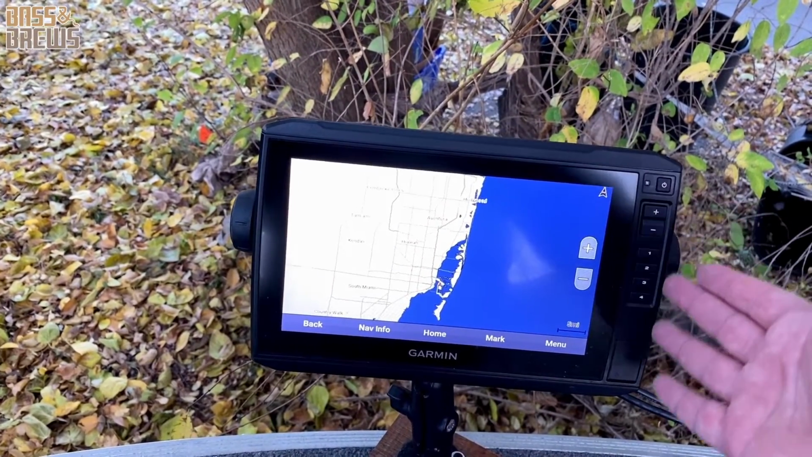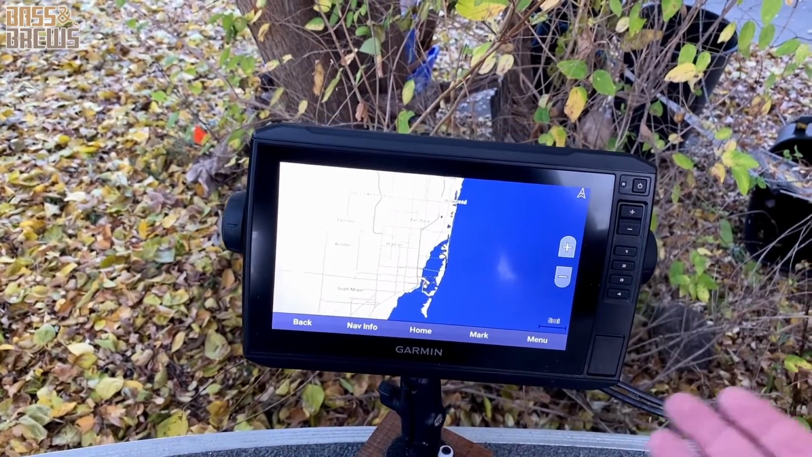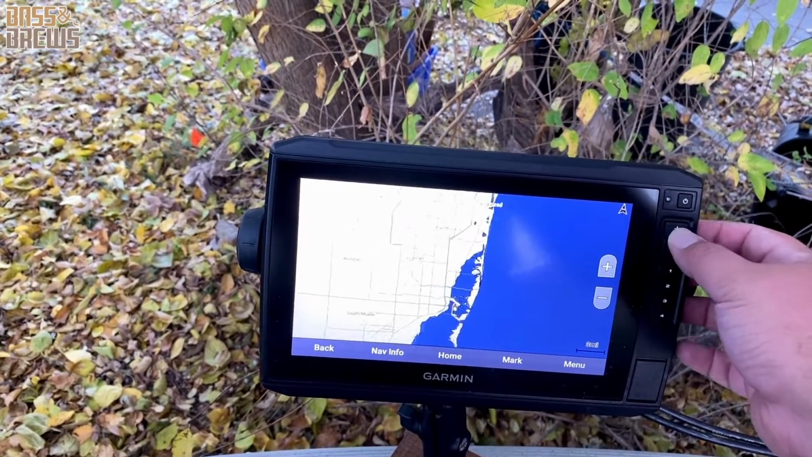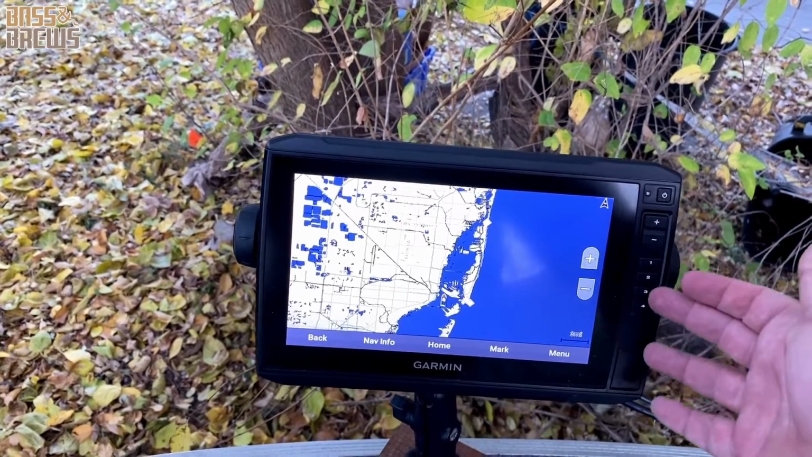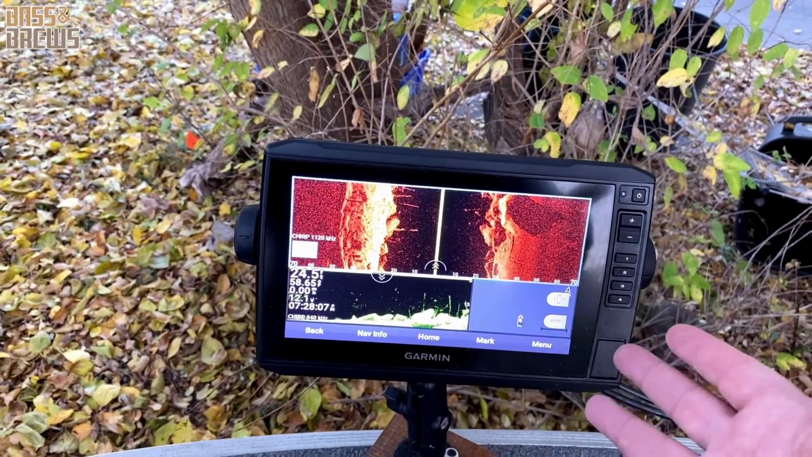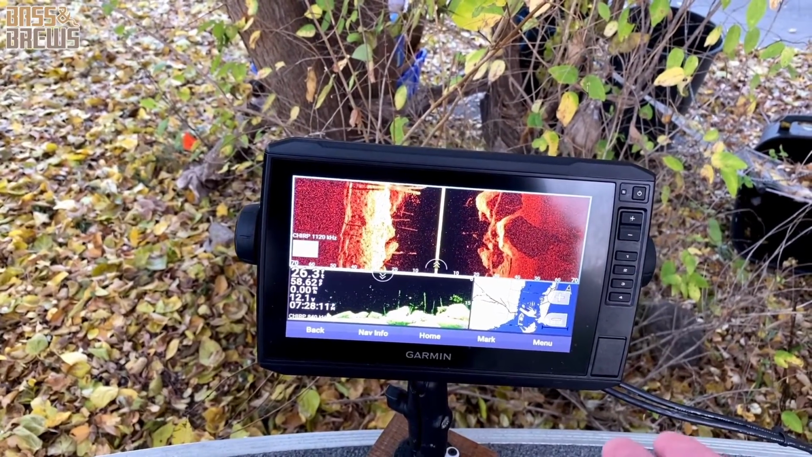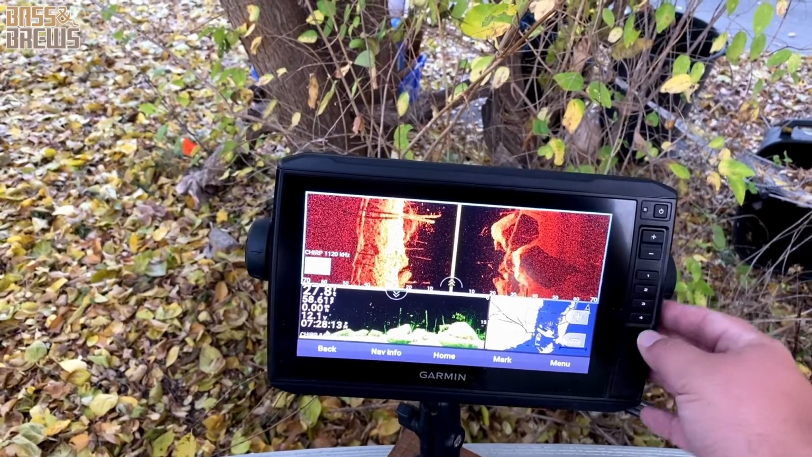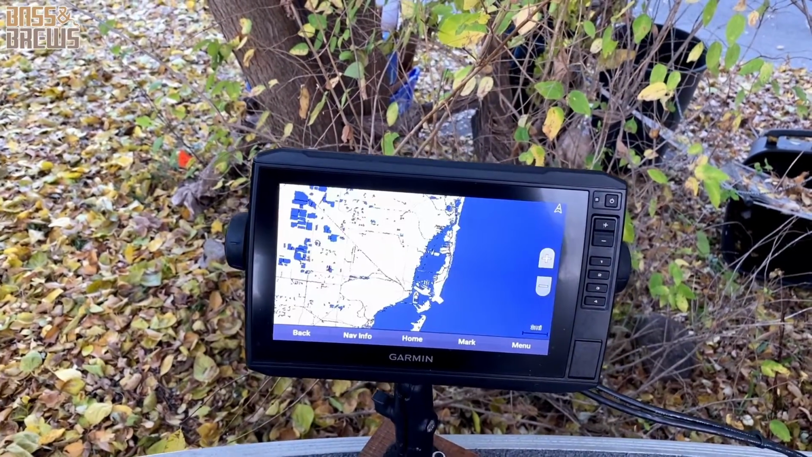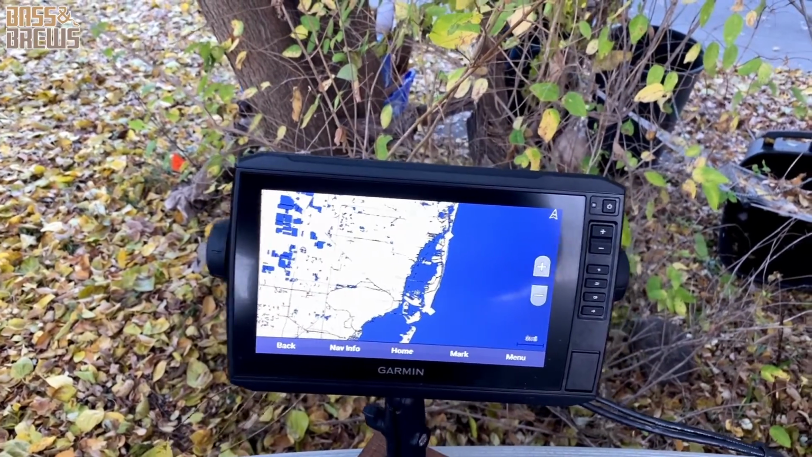Plus it has a couple of things on the side that help you. Say you're in a bunch of waves with everything moving around, and it's hard to press the screen. If I want to zoom in, you hit the plus button, zoom in. I also have a bunch of different hotkeys that I already have set up. You can set all these individually, make up whichever you want, and assign them to each individual hotkey. It really helps you move quickly through your unit, and it doesn't get in your way as you're out there fishing.